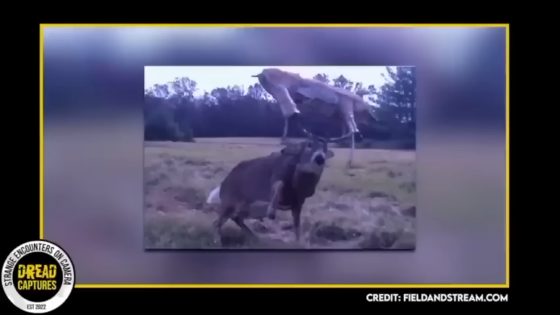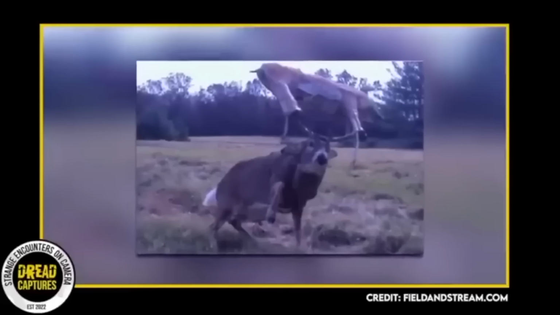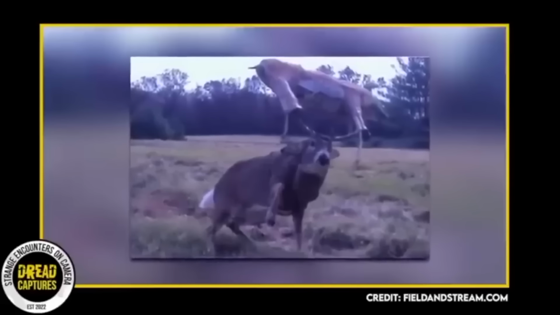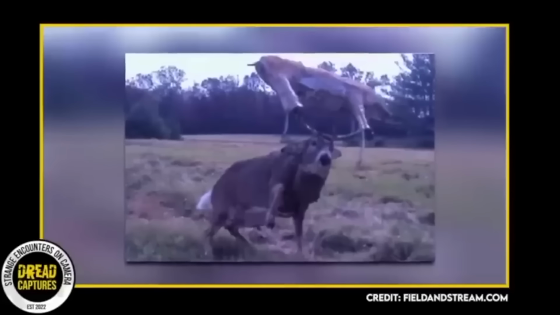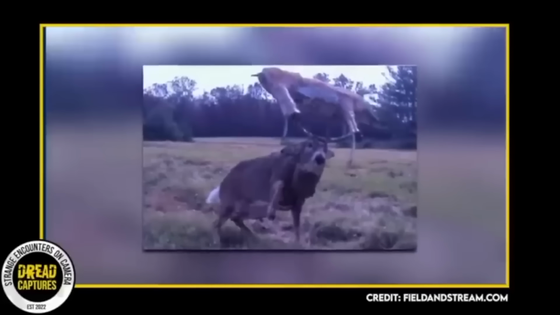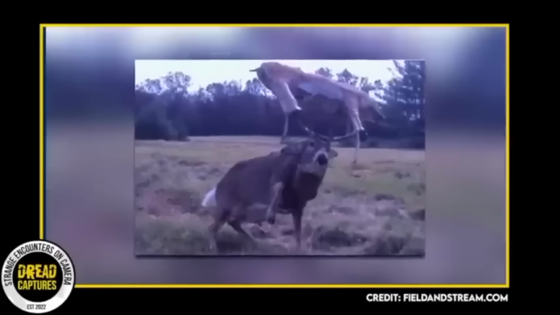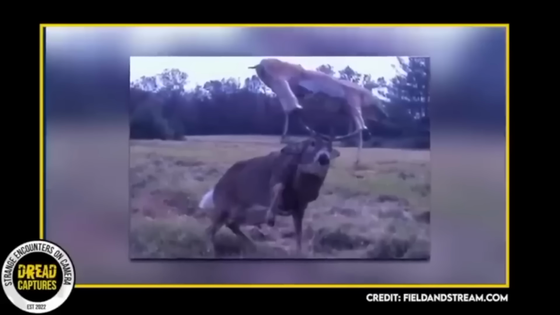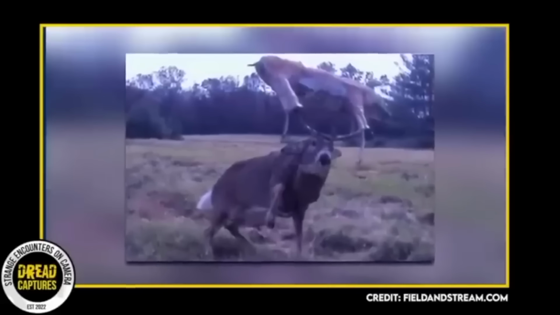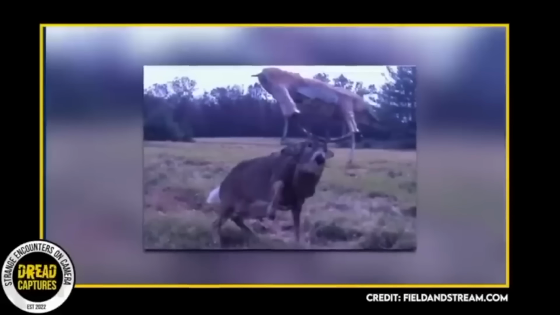This is a funny posting which some viewers might have already seen. But the gentleman that placed this decoy has seen this deer do this more than once. Apparently, the deer has some pent-up aggression he needs to get rid of. You can see he's lifted the decoy doe up above his head with his antlers.